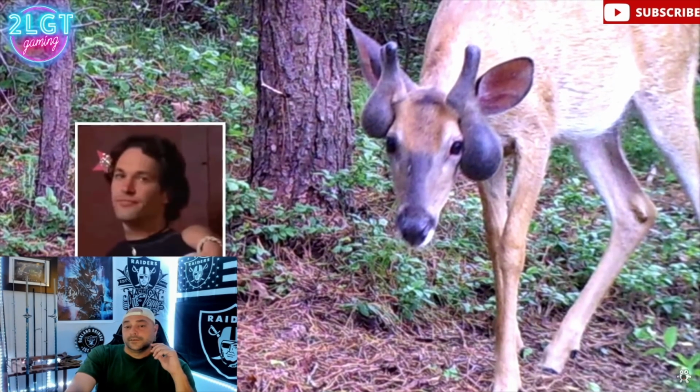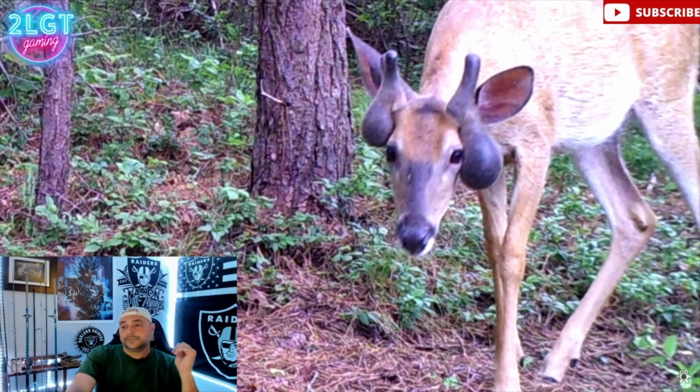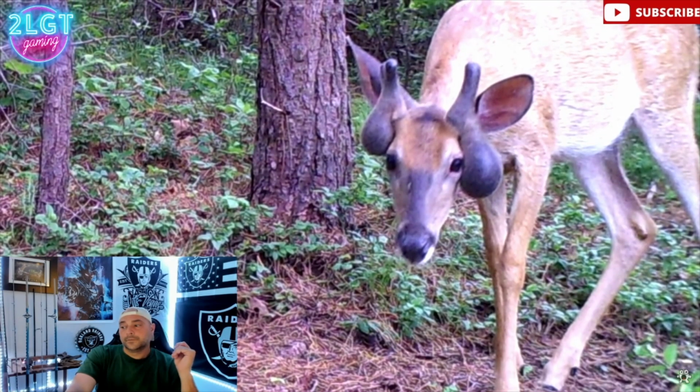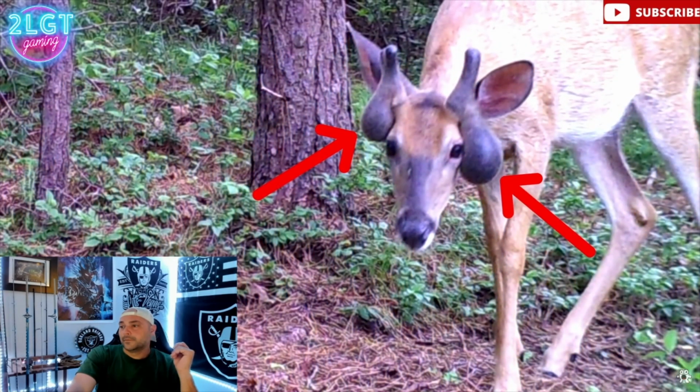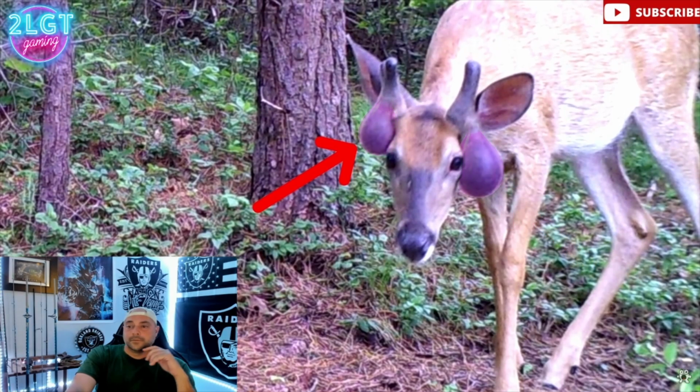Here's an image that'll make you do a double take. This particularly unusual buck was apparently caught on trail camera around Nantucket back in 2013. The bulging sacs on its head may look like water balloons, but those are actually its antlers.